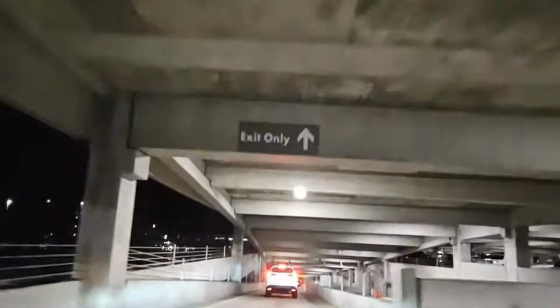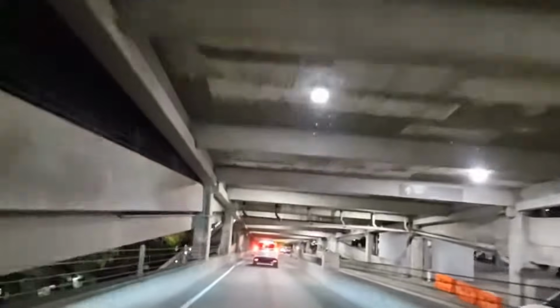It's 80 degrees out, man. Yeah, it's still nice out. Gonna have to have the air conditioning tonight. Keep left. Keep left. Okie dokie.